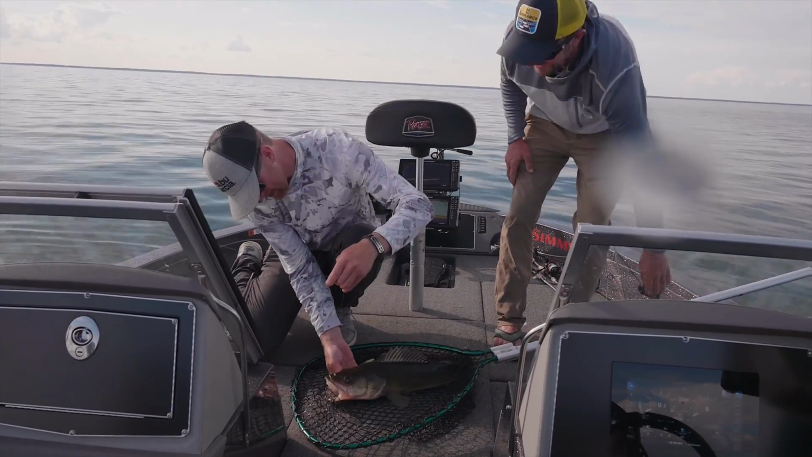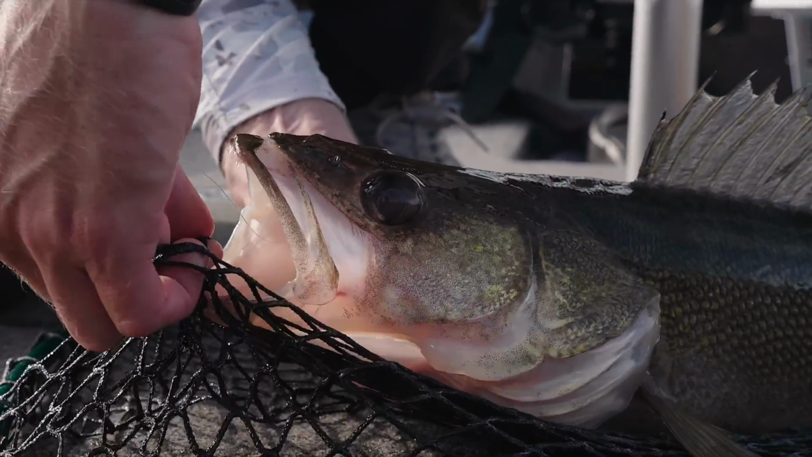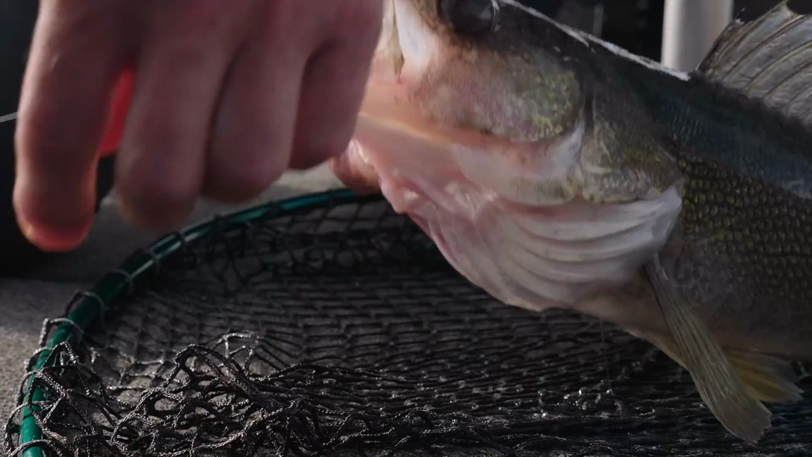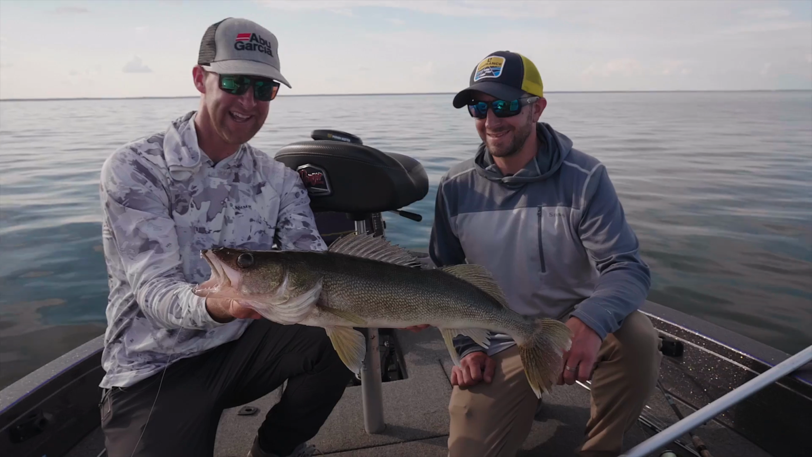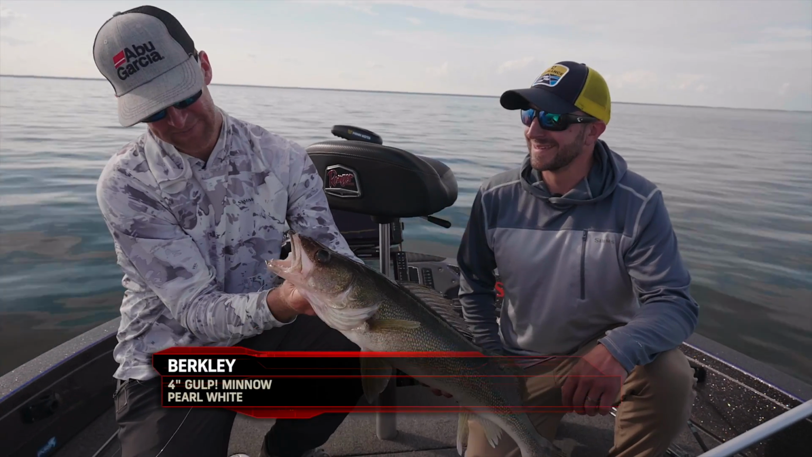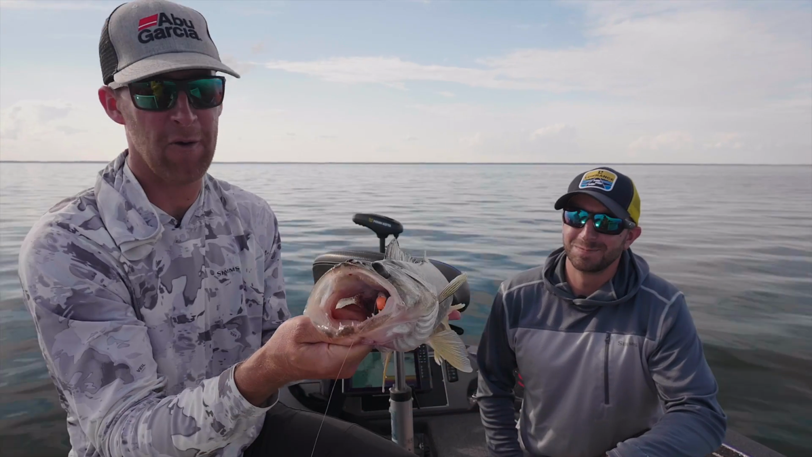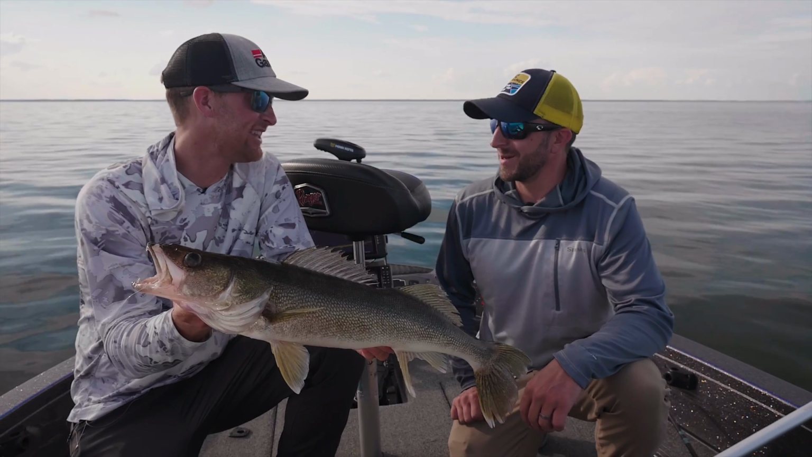That's awesome. Lights out. I saw that thing over to the left, and when it saw that power minnow, it was like target acquired. And I pumped it once, and it was just game on. That is a giant. That's a big one. That's very old. As you can see, it's not necessarily the power minnow here, but it's definitely the precision casting thanks to the active target.